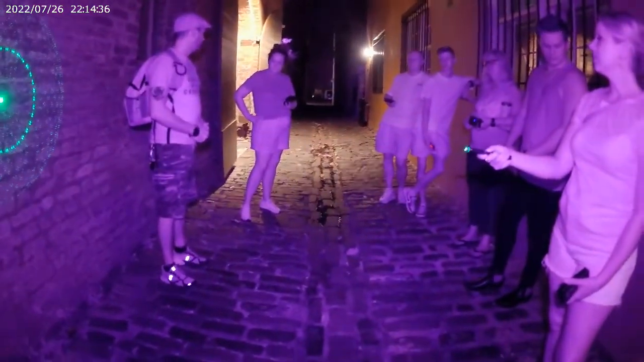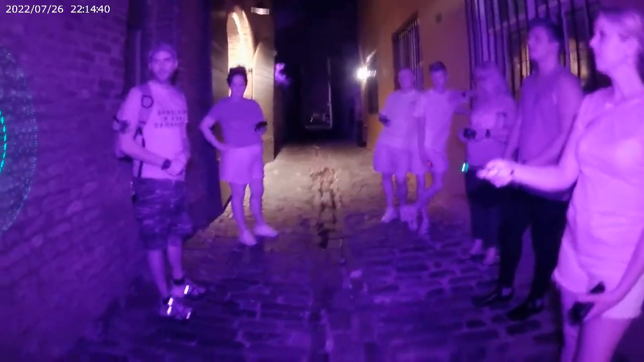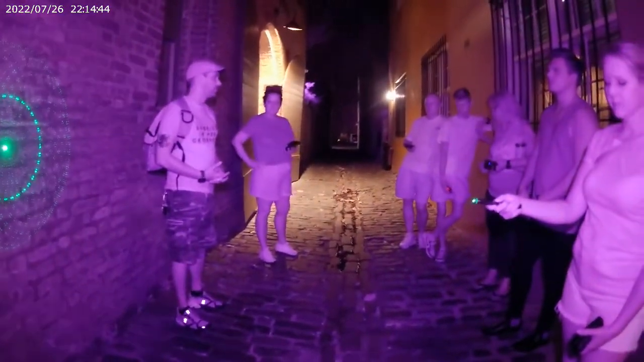So I can kind of see where the pattern is. Here's where things get weird. We're dealing with the stone tape theory. You're standing on Belgian blocks. These bricks have been here since 1739.